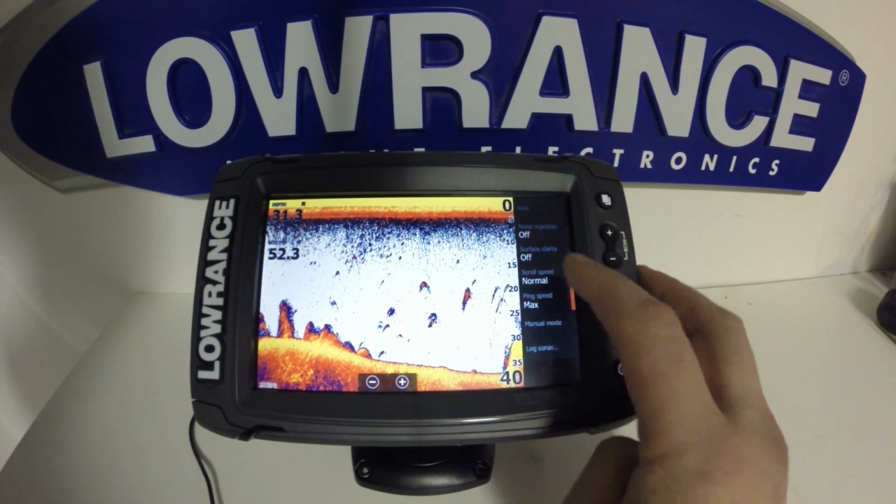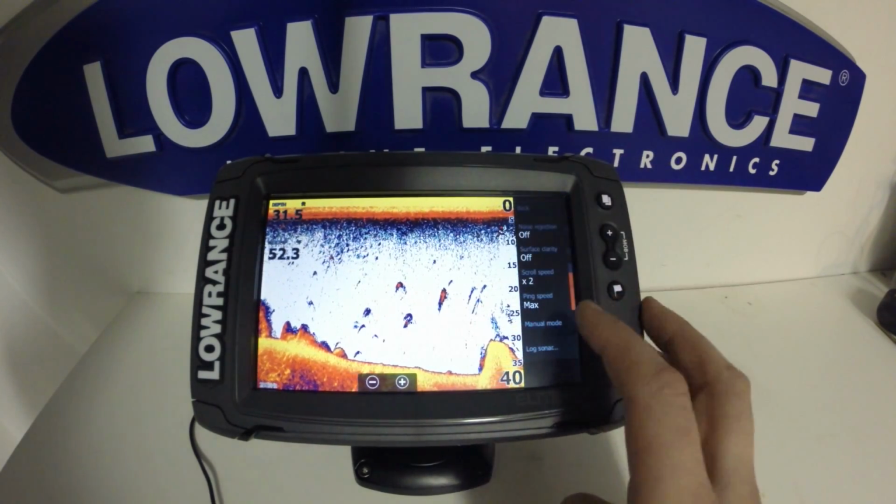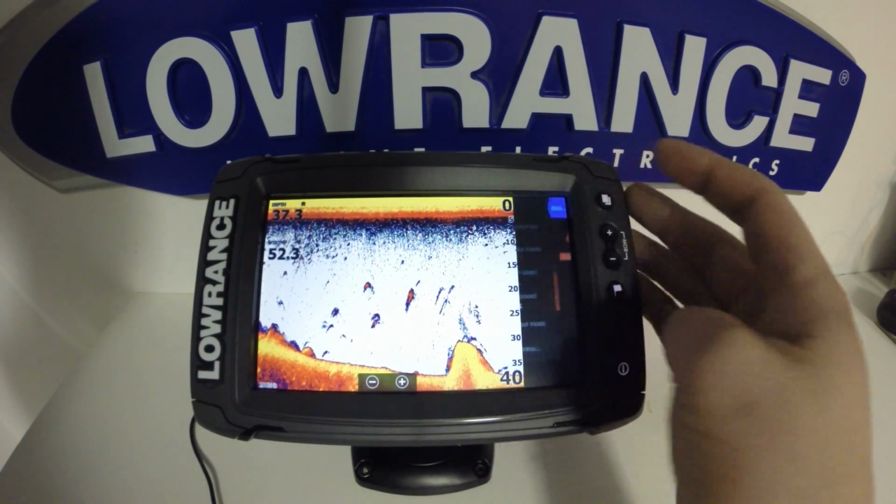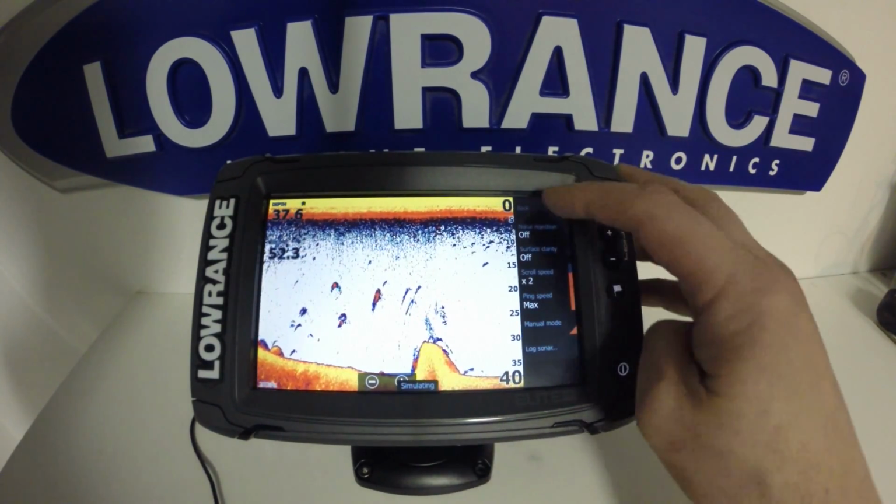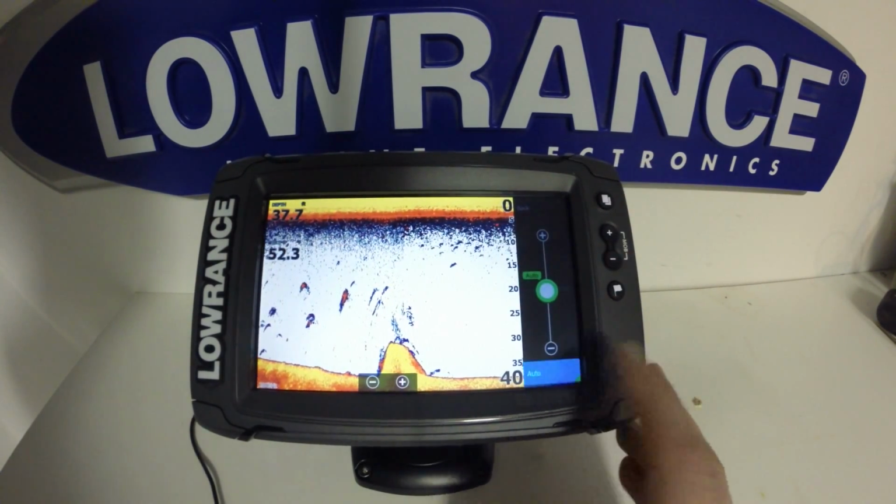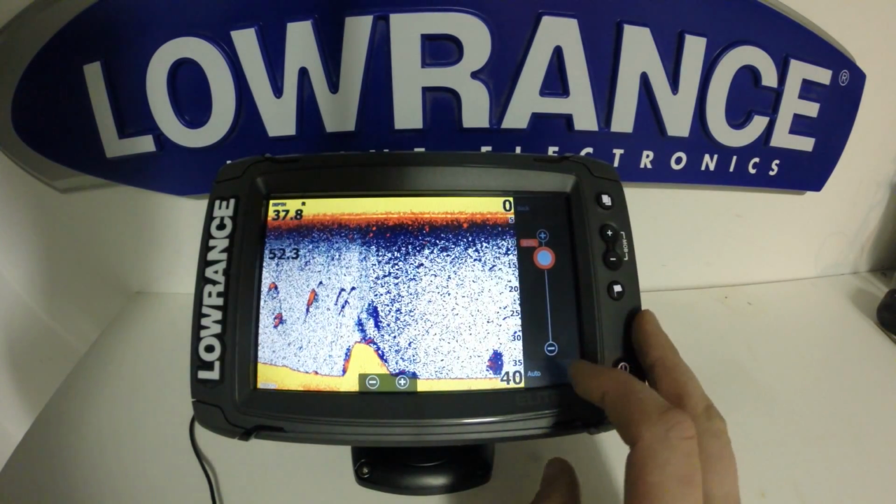Scroll speed and ping speed, that will be personal preference. I like to speed the chart up just a little bit. I go to 2 times on the scroll speed. Ping speed set at max, I leave that at max. The other thing I like to do is put my unit in manual mode, where I have full control over the sensitivity. We'll turn the auto off as well. And now I can set this how I prefer.